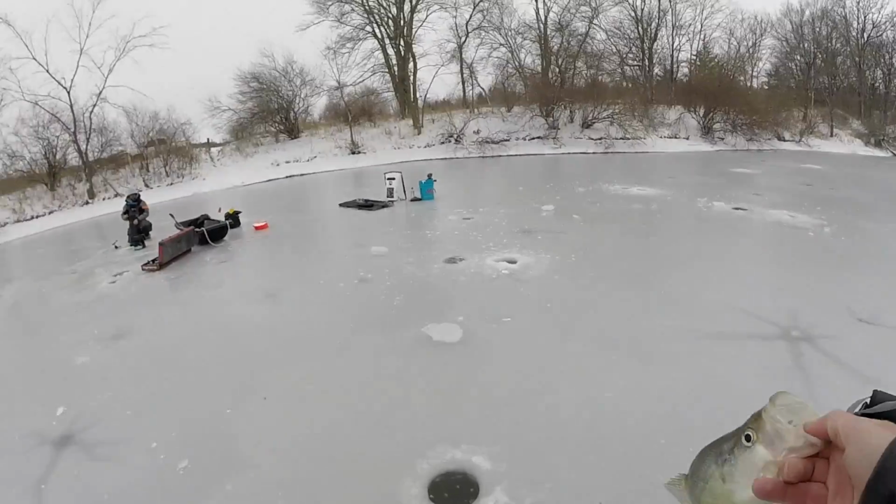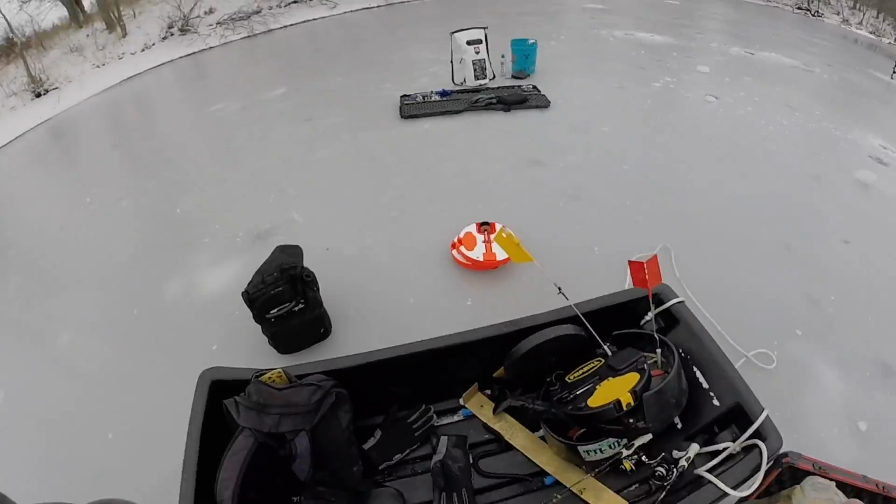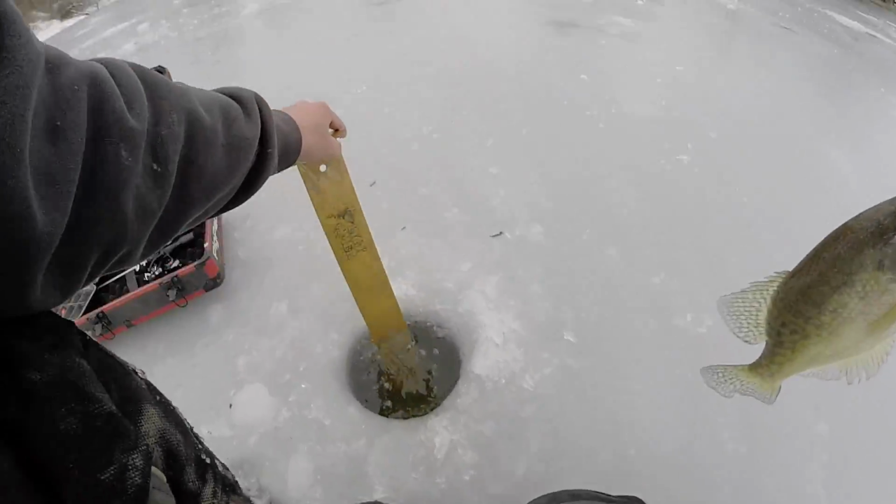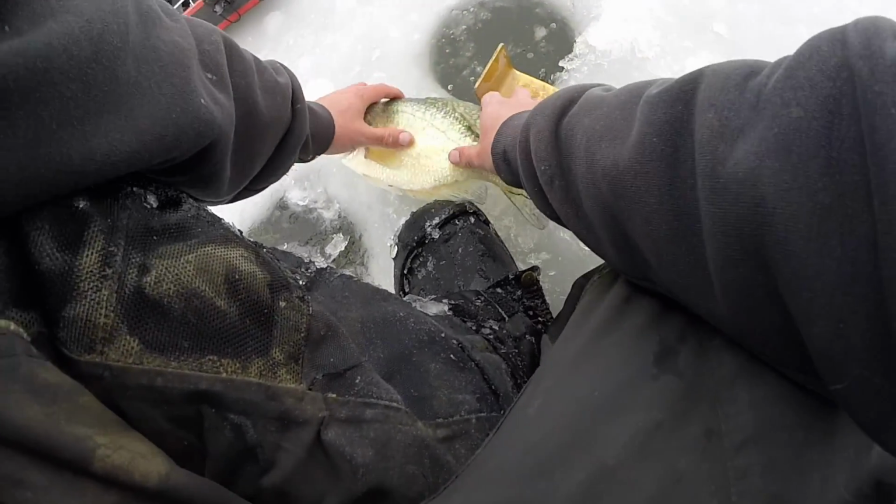Let's measure her. I'm not going to eat her, but let's measure her. I might have to steal your clip, Jordan, just so you can hear my excitement. I freaked out about Mr. Crappie. Dip our measuring tool in there. We have never caught a crappie this big out of this lake. We can tell you that for sure.